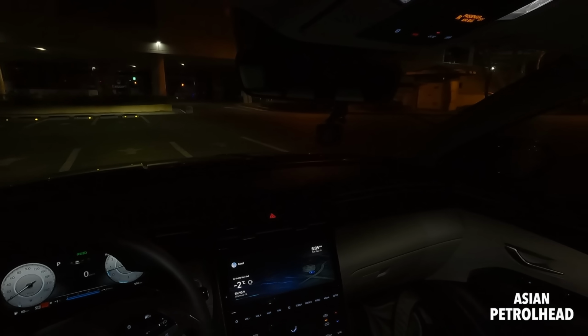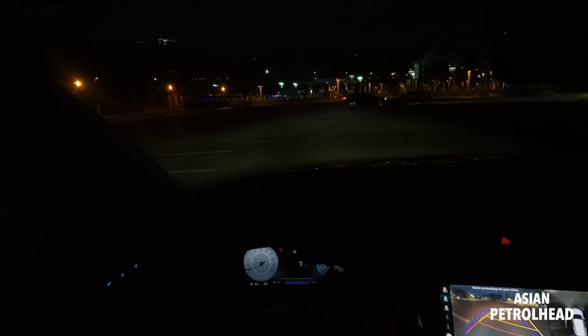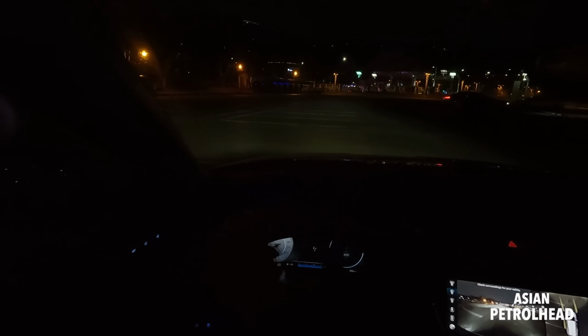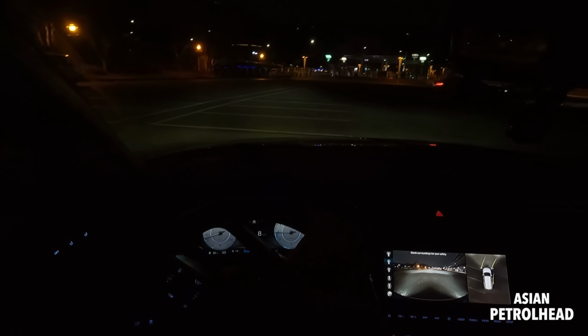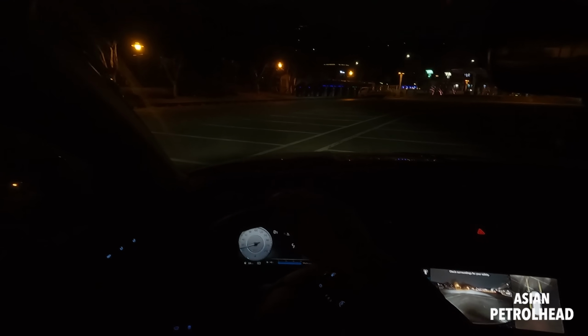Okay, now why don't we go out and drive this car, okay? And let me just also show you the headlamp system working. That's DRL, headlamp, high beam. And this is cornering lamp. Do you see that? On the right, on the left. But it's got no fog lamp. So let me just get out and start driving this car, okay?